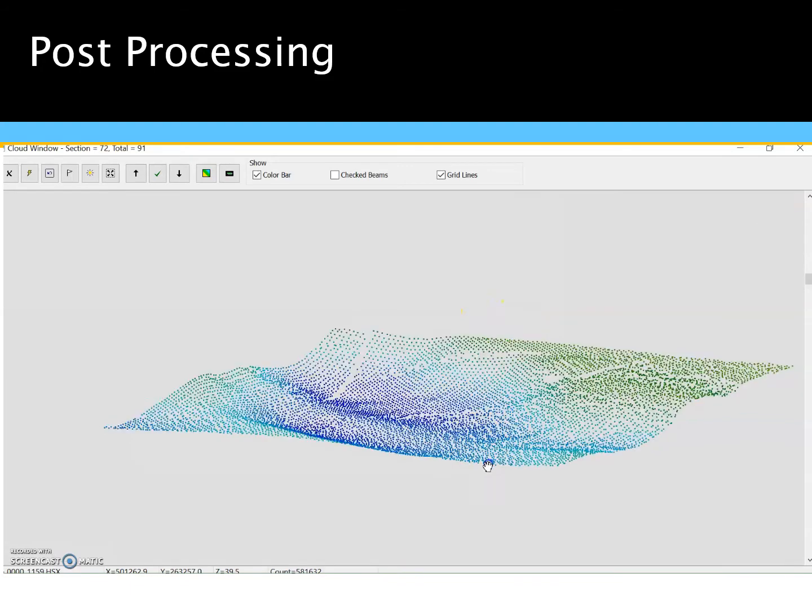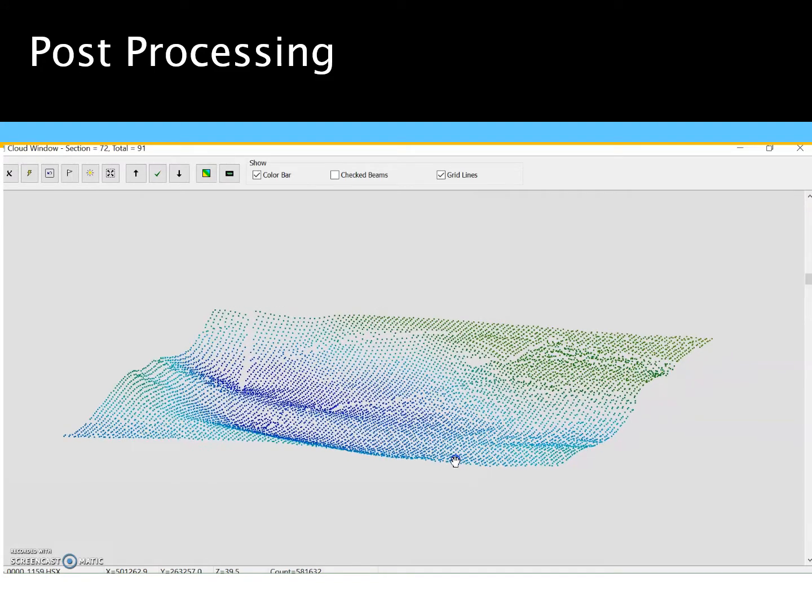They could be fish, they could be air bubbles in the water, but they will affect our final products. So I want to go ahead and cut them out of there. And so I can go through a survey, through a matrix, and look at the 3D cloud for each cross section, or I can do it in different views, which in the next slide I will show you the profile view of a survey.